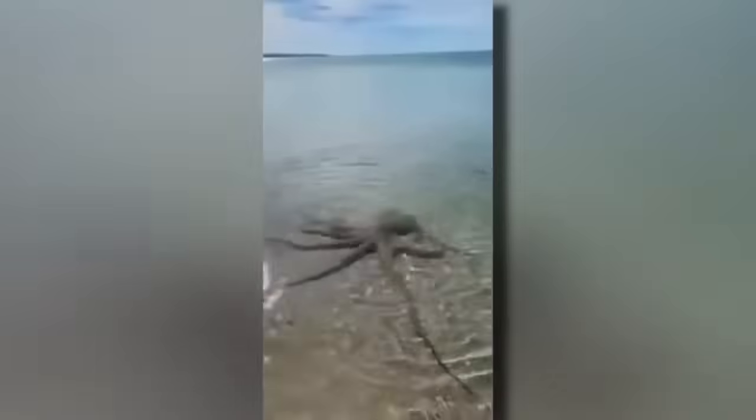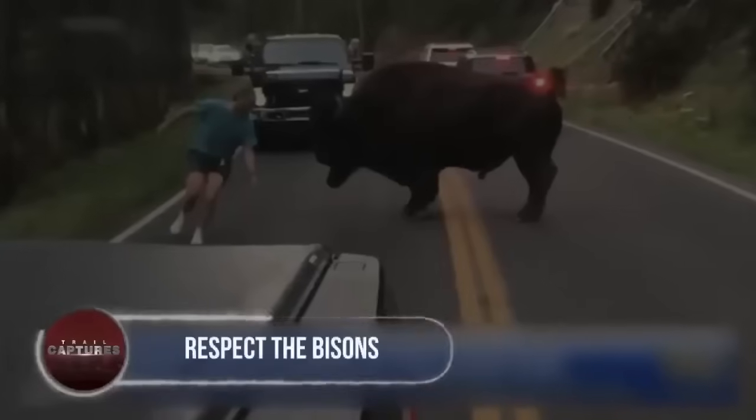The man was lucky to escape unharmed, but it's a reminder that even seemingly harmless creatures can be dangerous if provoked. This is just one of the many times humans have messed with the wrong predator, and it's a testament to the importance of respecting the privacy of these creatures. Respect the bisons.